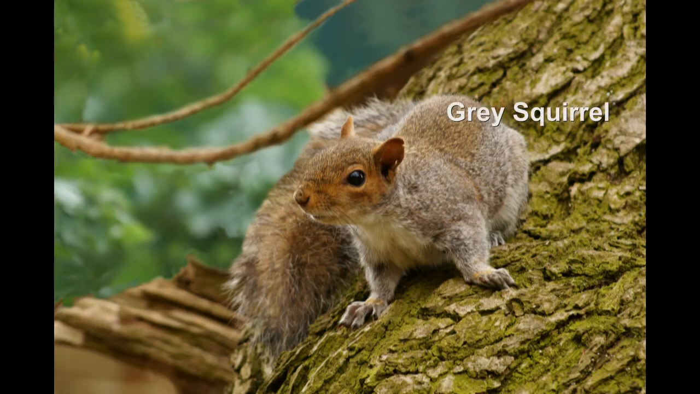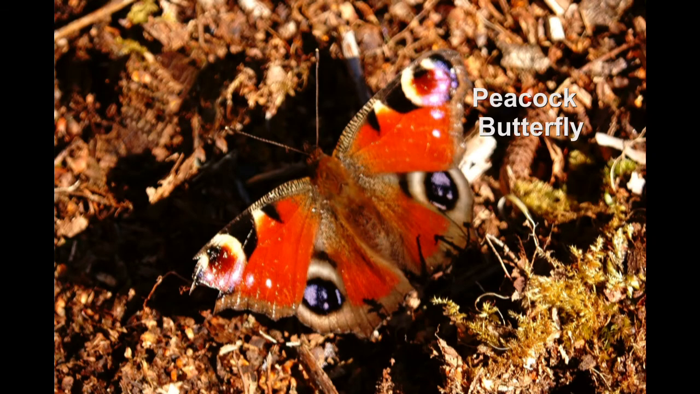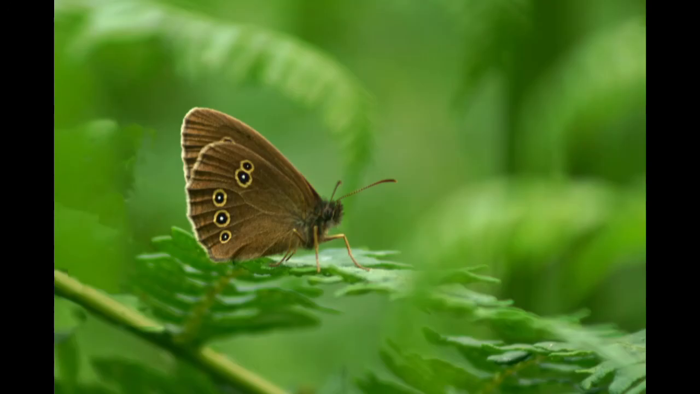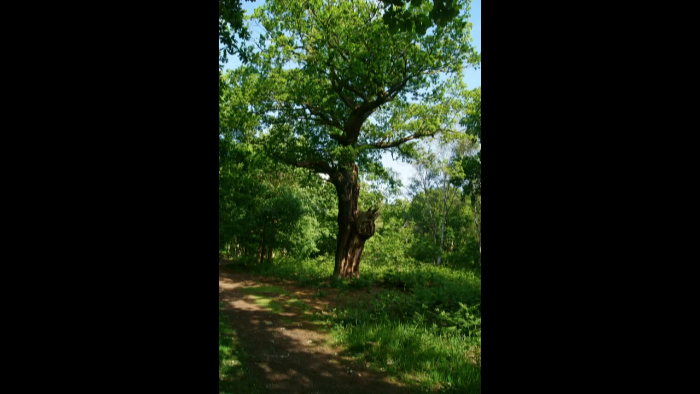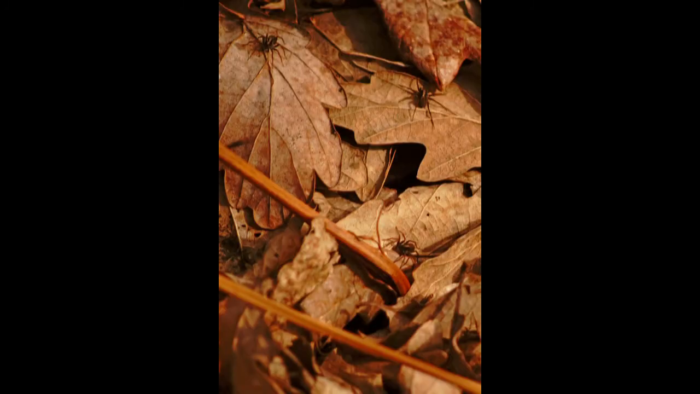A mammal species seen quite often in the forest is the grey squirrel, and over the summer months you can see many butterflies and other invertebrate species. The ancient oaks and trees in general provide food and shelter for many invertebrate as well as smaller mammal species.